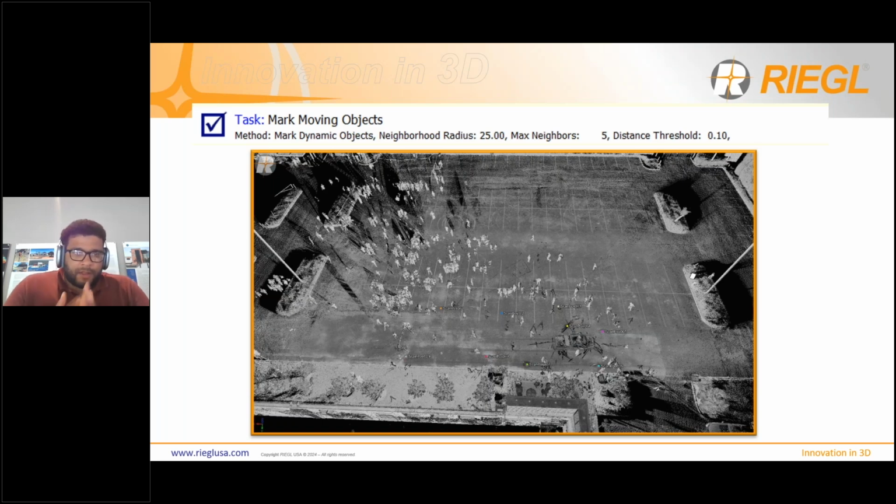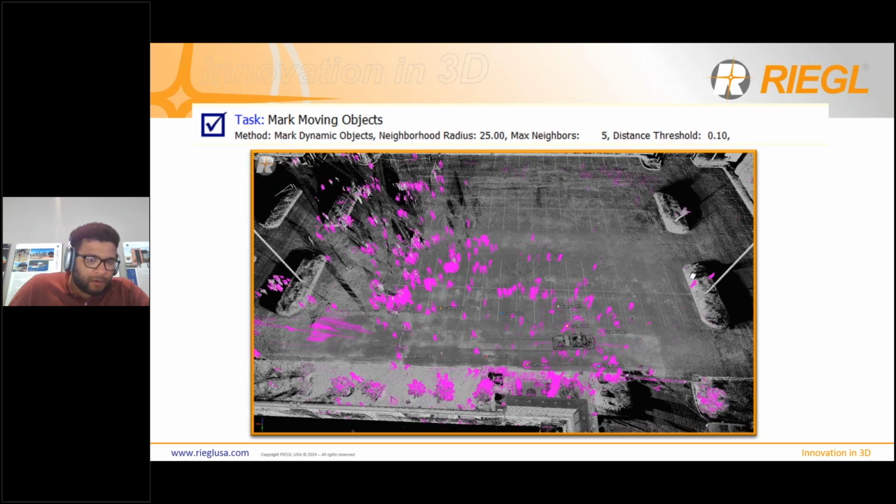Thankfully, RIEGL has an answer to that. It has a tool for that. This tool is going to compare groups of scan positions and find objects that were moving inside of those scan positions by looking at adjacent ones. It's going to parse through all that data and automatically mark them for you, as you can see there.